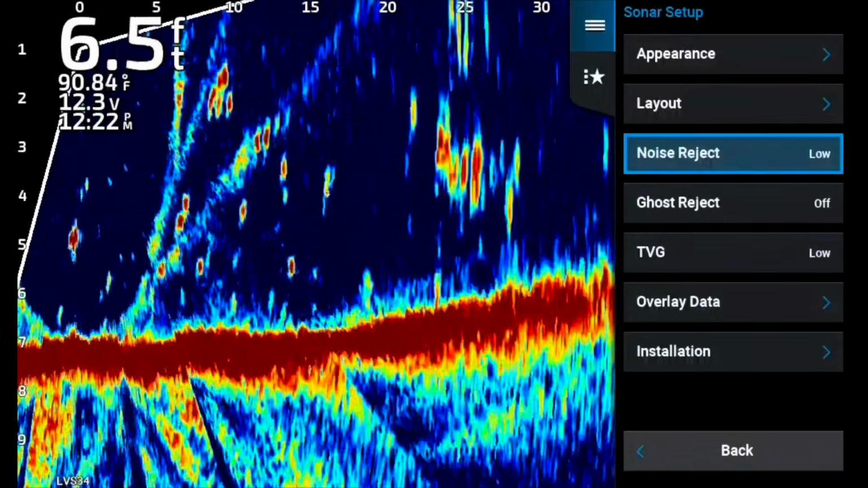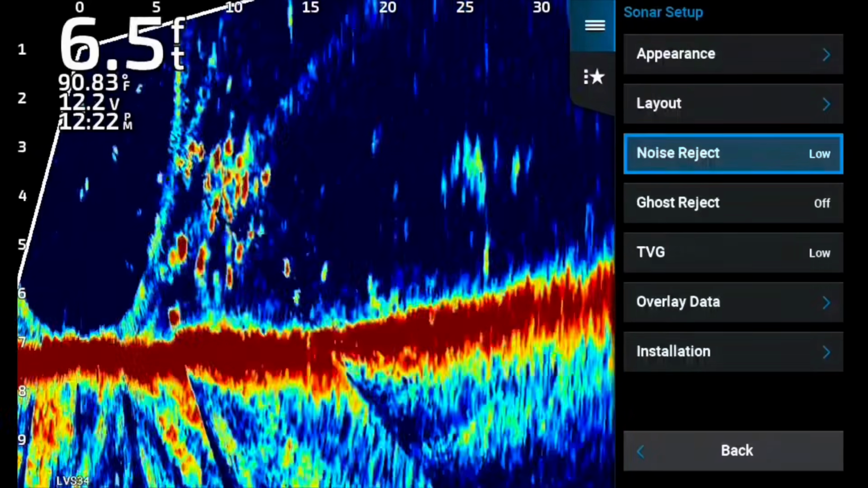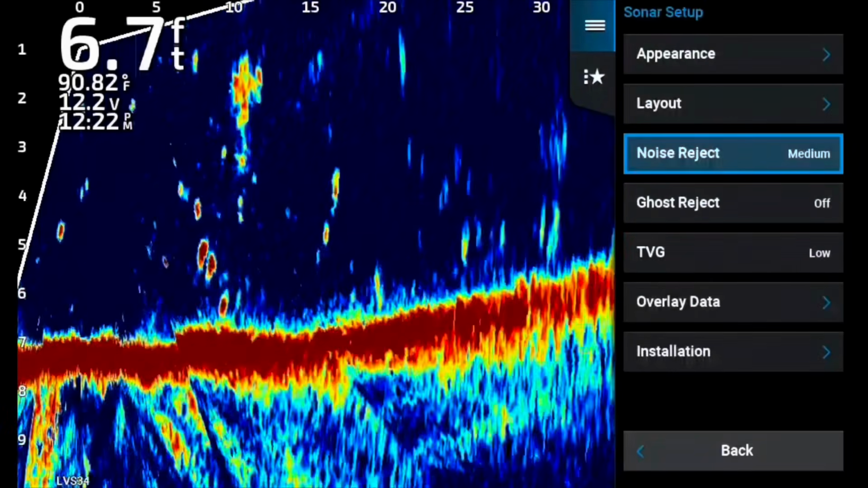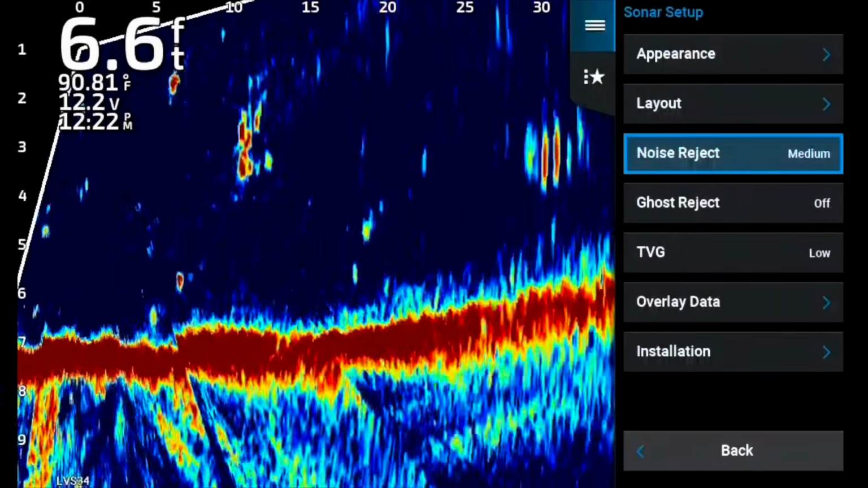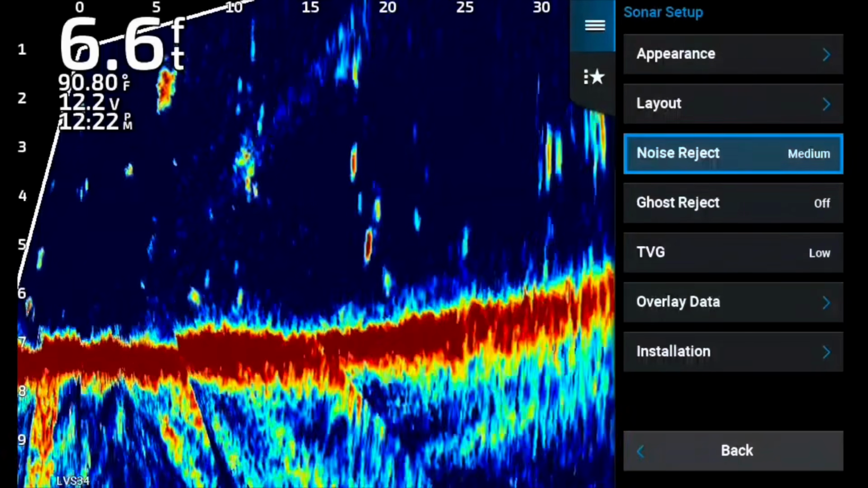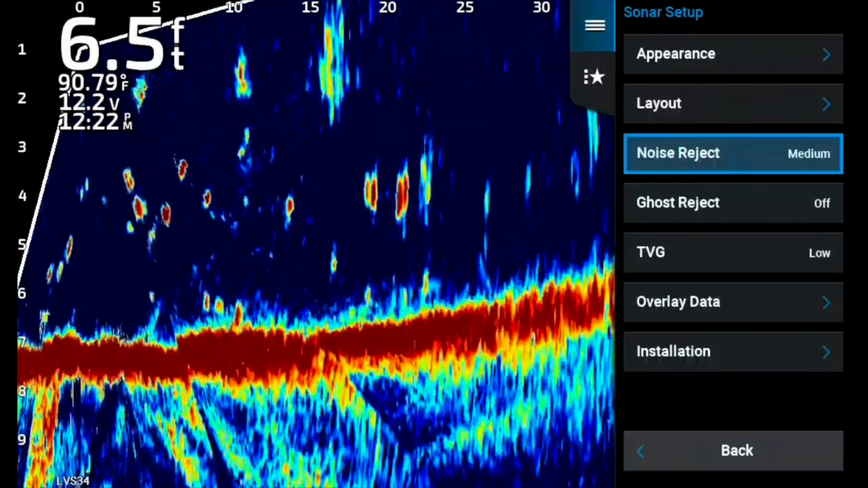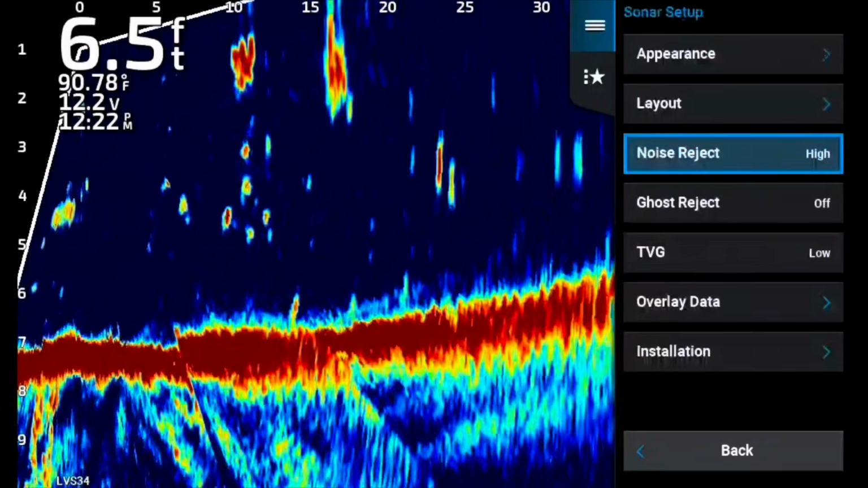Now we're going to go to low. Now we're in very shallow water, so the effects of having it on low are going to be a little bit less than, say, normal. But I gotta say that medium looks like to be an excellent in between. It's got a really nice clear picture, but you don't have that super milky movement.